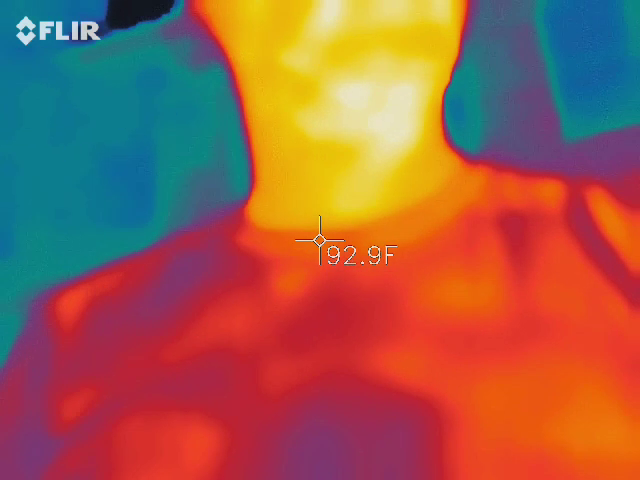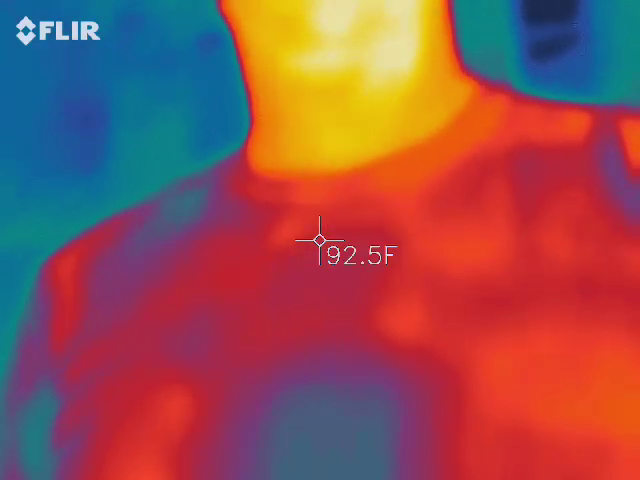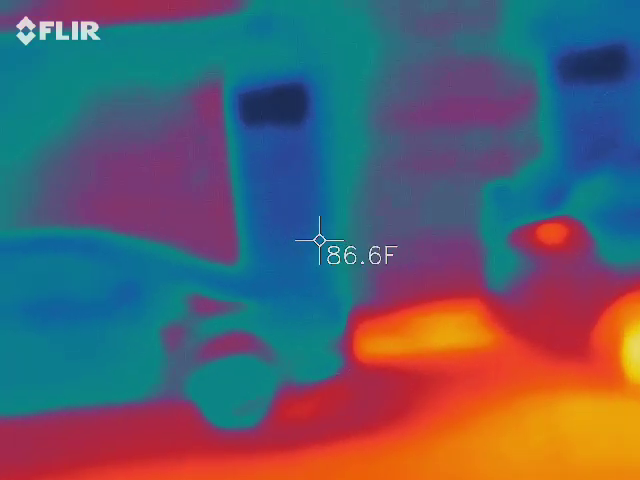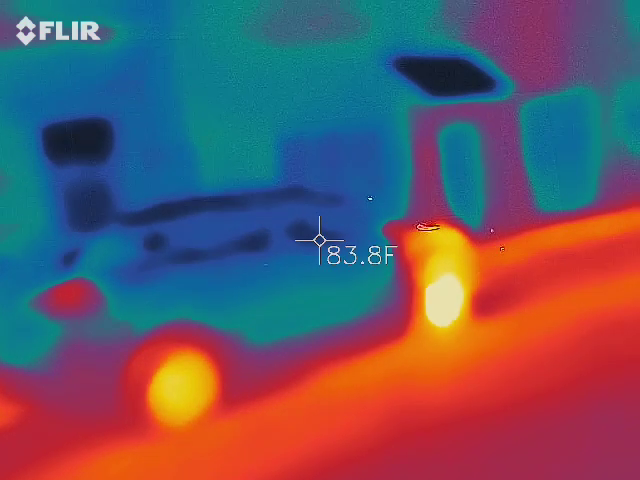Again, we're going to have blue and black anyway. I want them to move intelligently. You want to try to keep a person in view at all times. Watch what happens when I get out of the viewfinder. So the orange, red, and yellow should go somewhere else because it's going to try to find that warm spot. Does that make sense to everybody?